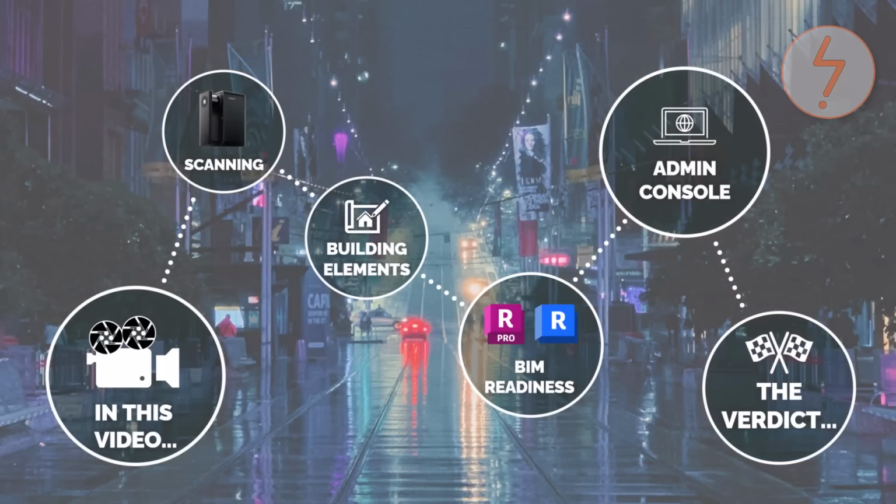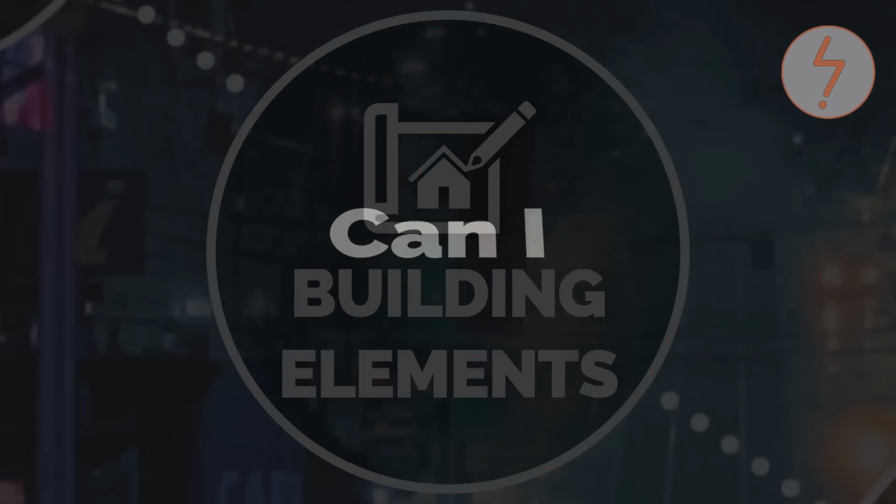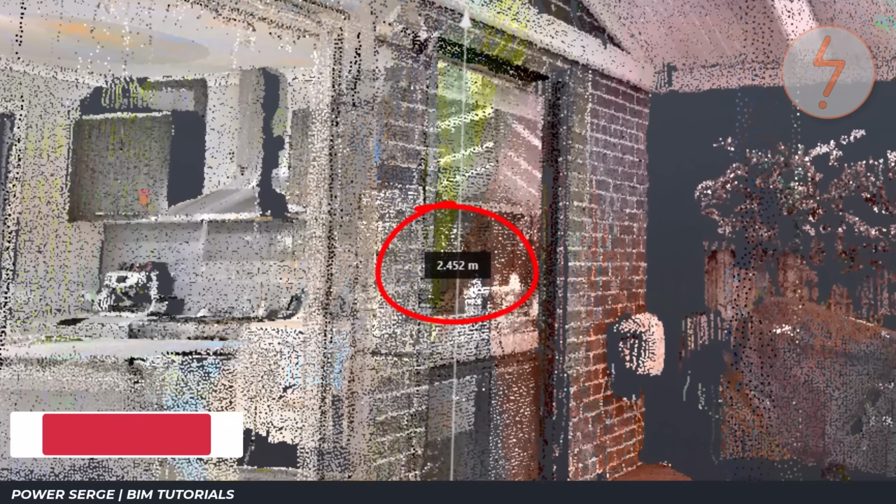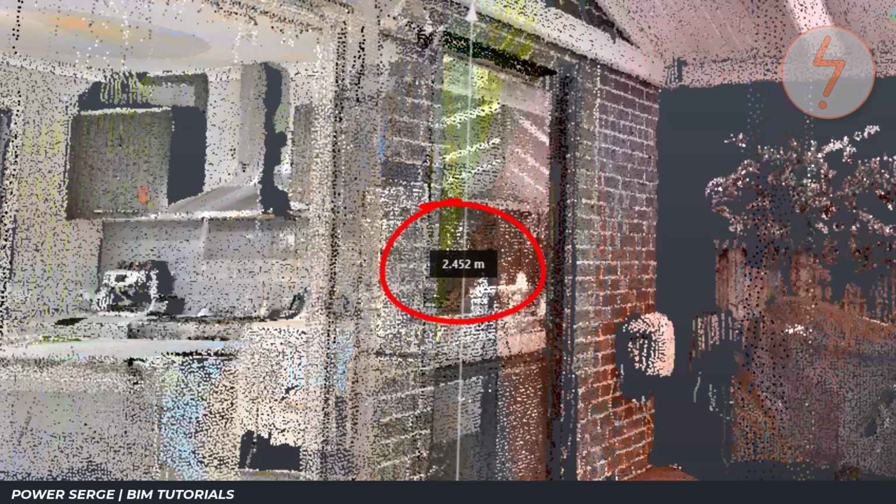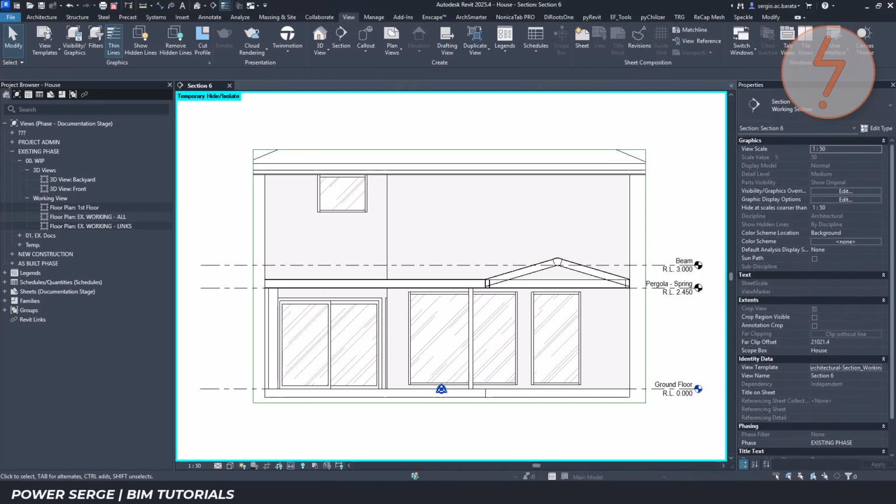For BIM workflows, image quality isn't simply about creating attractive visuals. The real question is whether building elements remain identifiable after the site visit is complete. In this example, I measured the underside of the alfresco roof structure directly from the point cloud in ReCap. This allowed the structure to be accurately positioned and modeled within Revit without requiring additional site measurements.